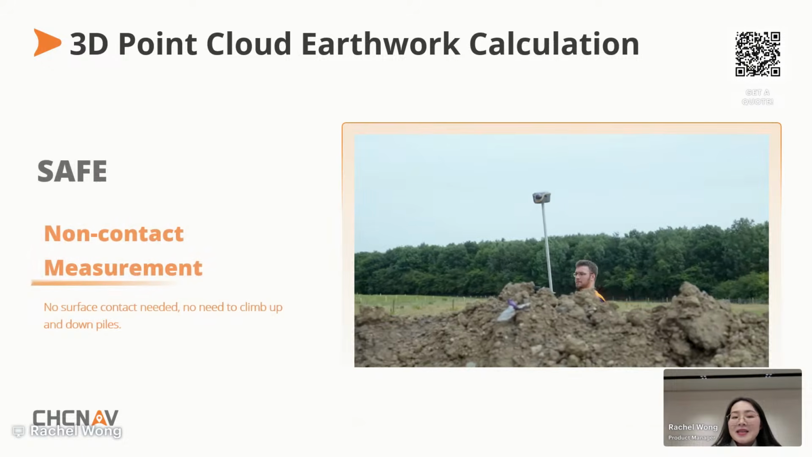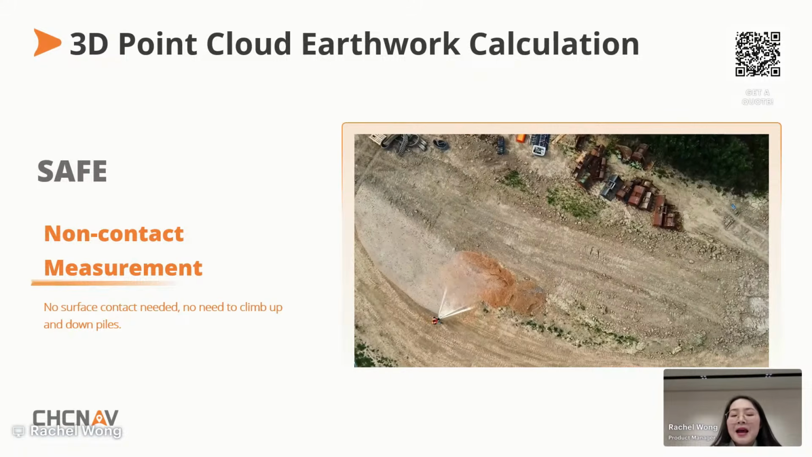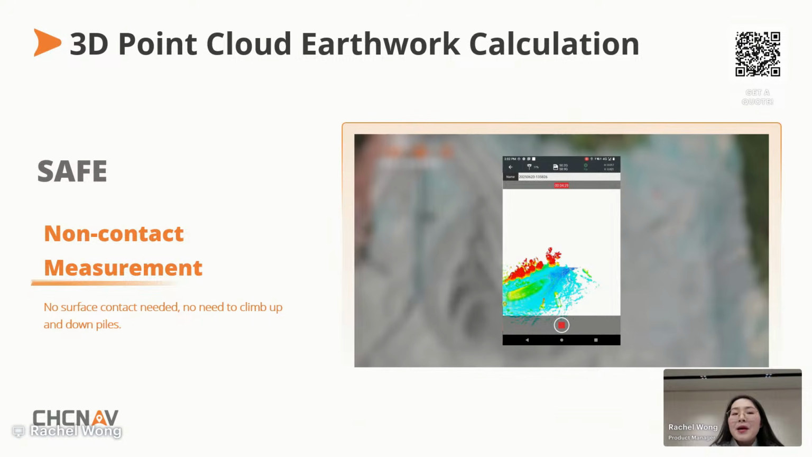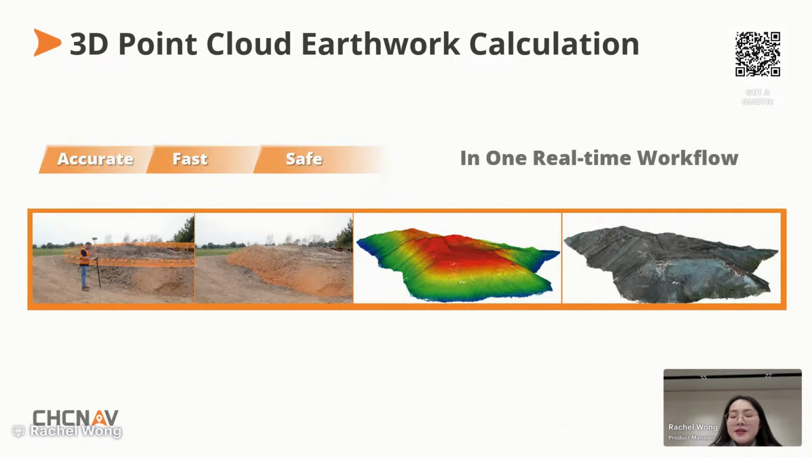And finally, safety. ViLi i100 enables non-contact measurement. No need to climb pipelines or physically touch the surface. Operators can stay safe while measurements stay accurate. So ViLi i100 redefines earthwork surveying, combining accuracy, efficiency, and safety in a single streamlined workflow. Later, our valuable UK partner, Mr. Ted, will also share his real case from the ViLi i100 and the 3D point cloud earthwork calculation.